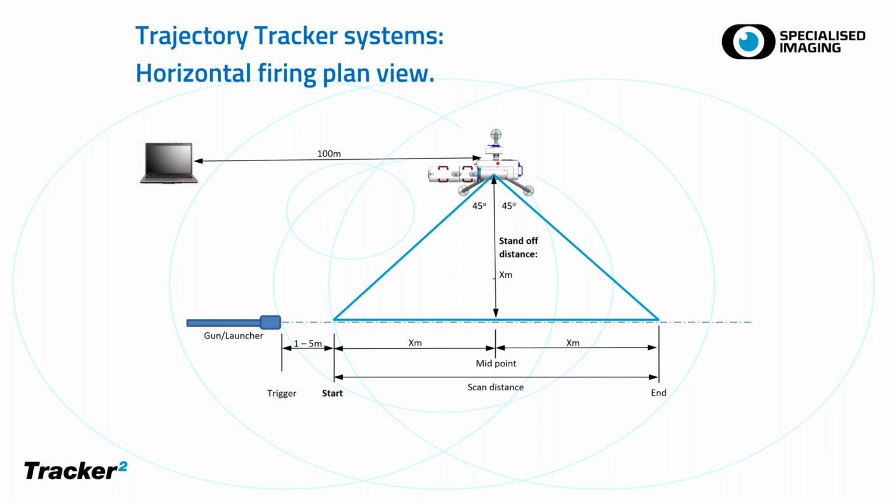Your start point is typically 1 to 5 meters in front of the launcher or the gun muzzle. This is to allow the tracker to accelerate the mirror up to the speed that is necessary. And also, if you're looking at small arms, then that distance is usually 1 meter. If you're looking at 155 artillery pieces, because of the big muzzle flash, that's typically between 5 and 10 meters in front of the gun. The tracker system and the camera is controlled from 100 meters away, usually using a 100 meter Ethernet cable, so the safe distance behind the gun or the launcher system.